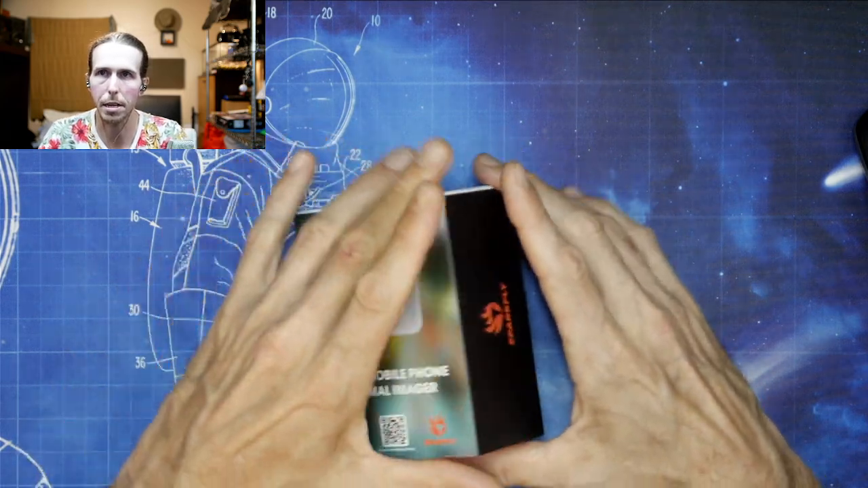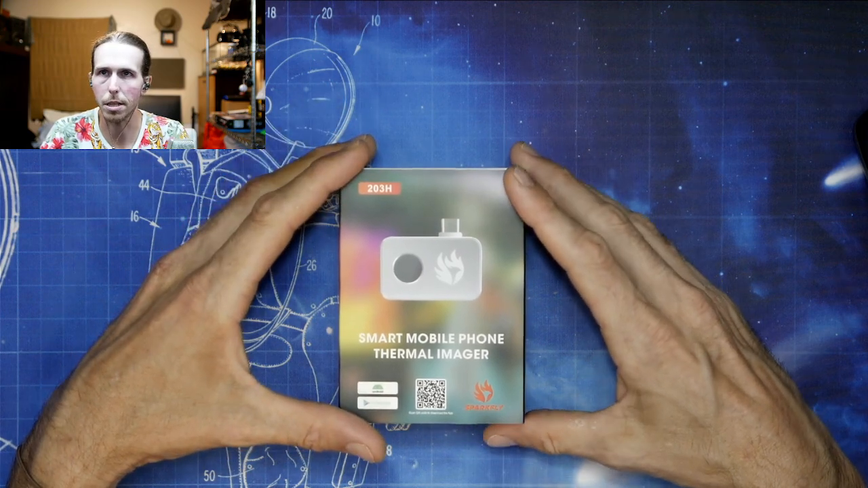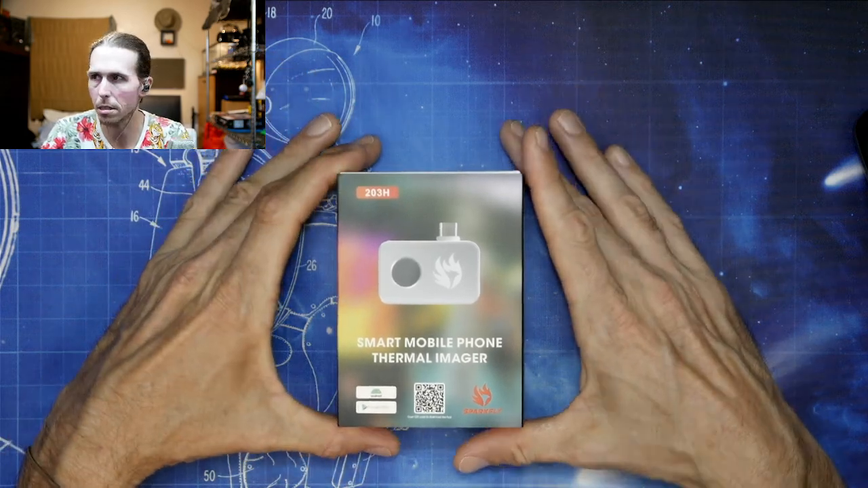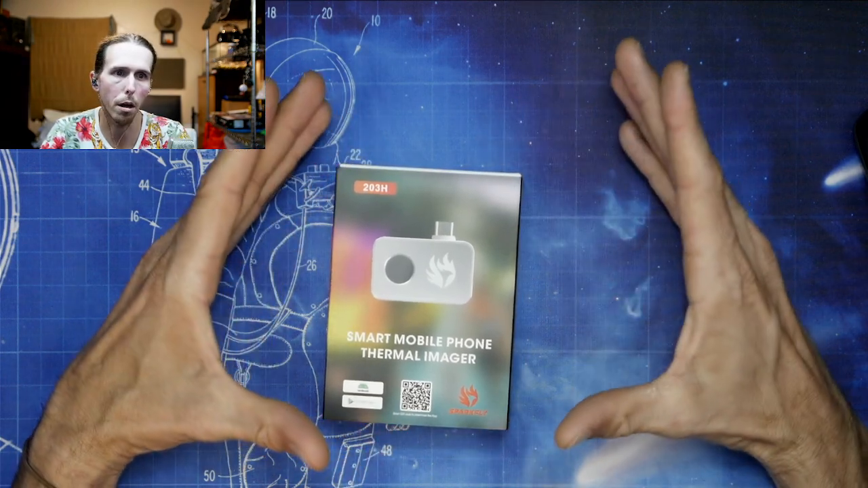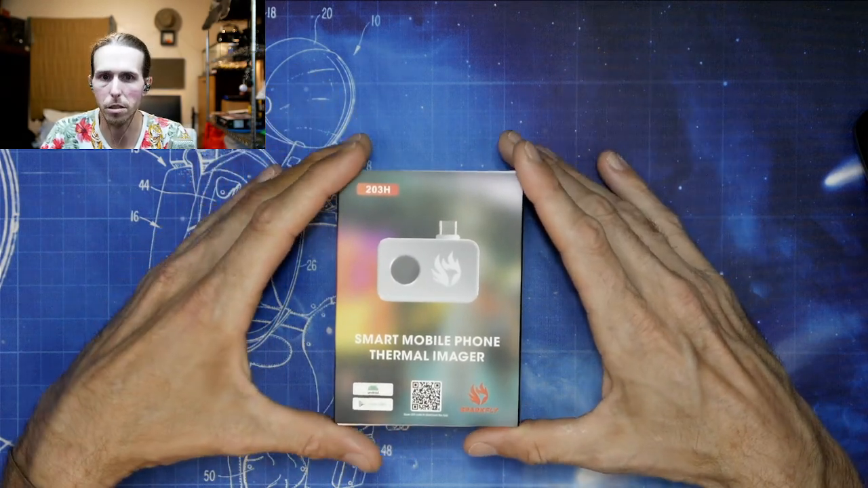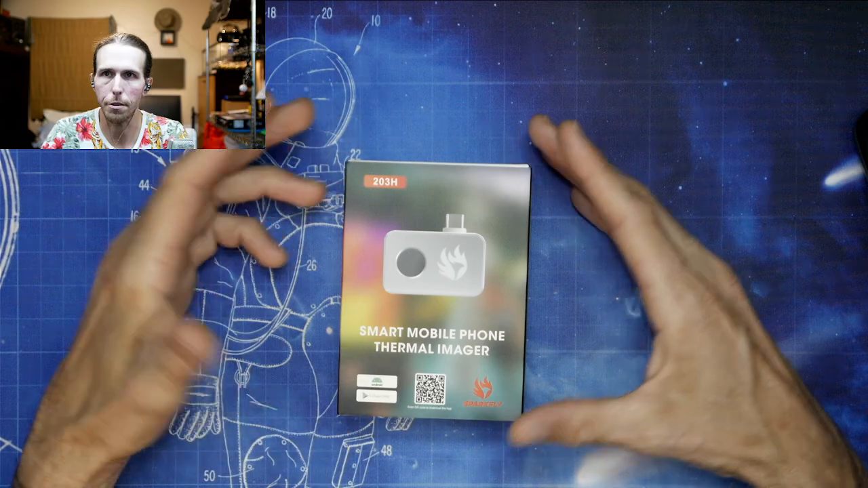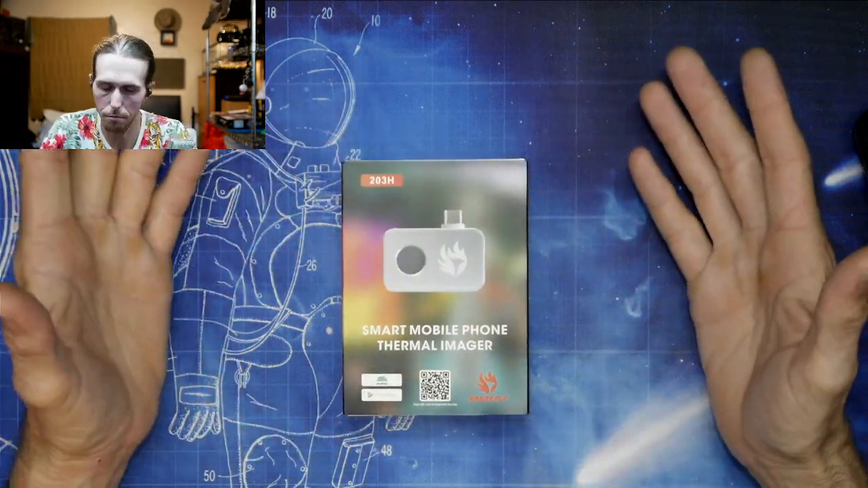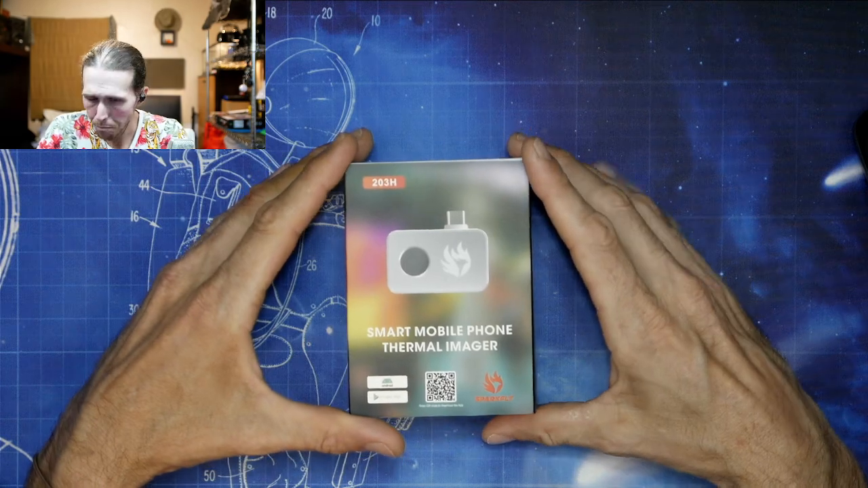You can use it to detect spy devices. If somebody has a hidden camera set up in your house, you can use it to detect that. Electrical devices: say somebody put a bug, like a listening device, in your house and hid it inside a stuffed animal. You can use this, and if you see a weird heat signature coming from inside the animal, you'll know there might be something in there. So that's one of the uses.